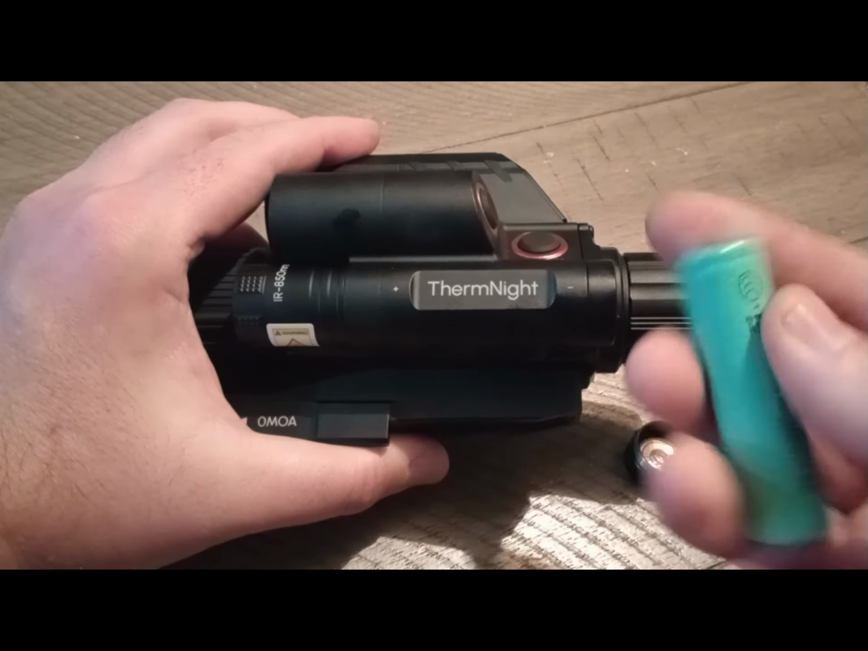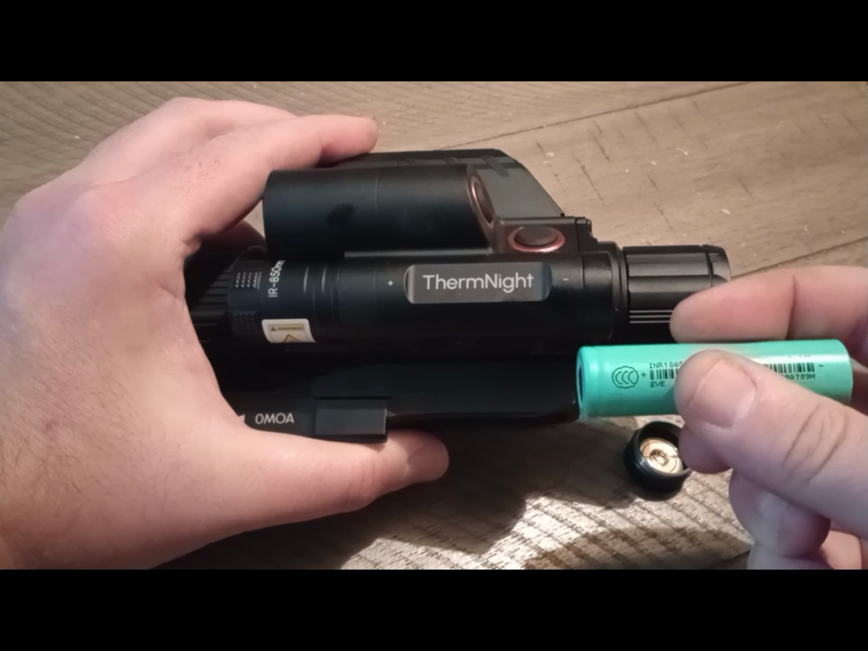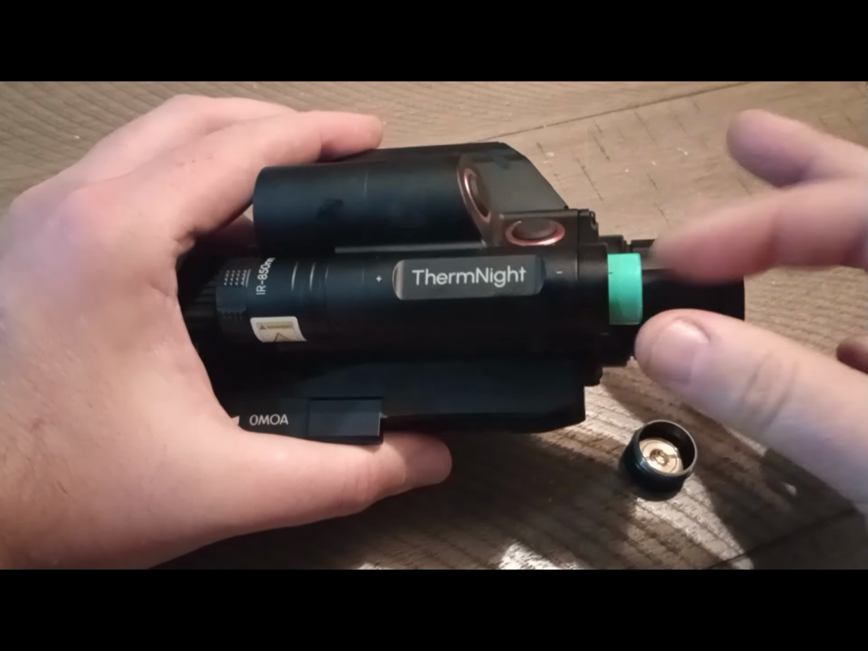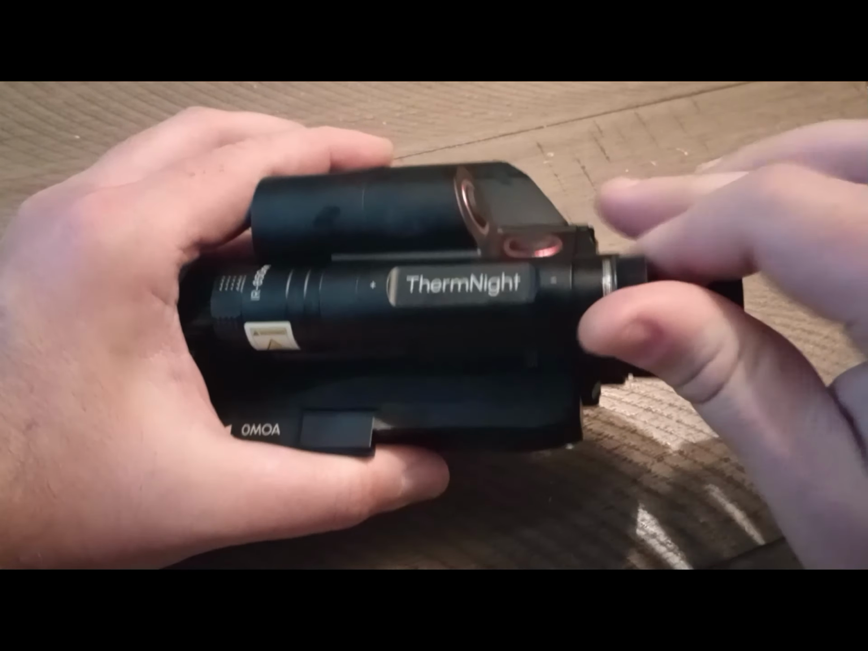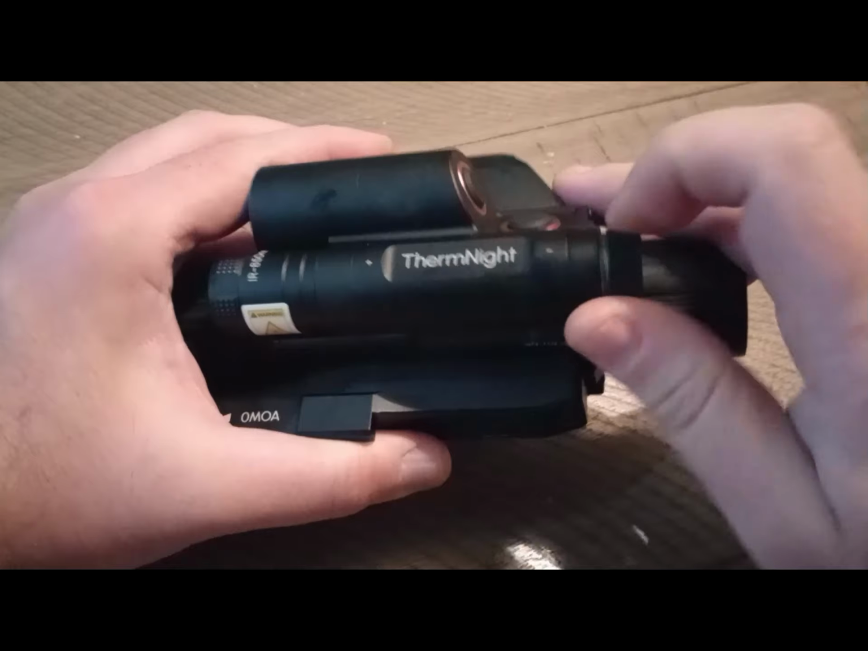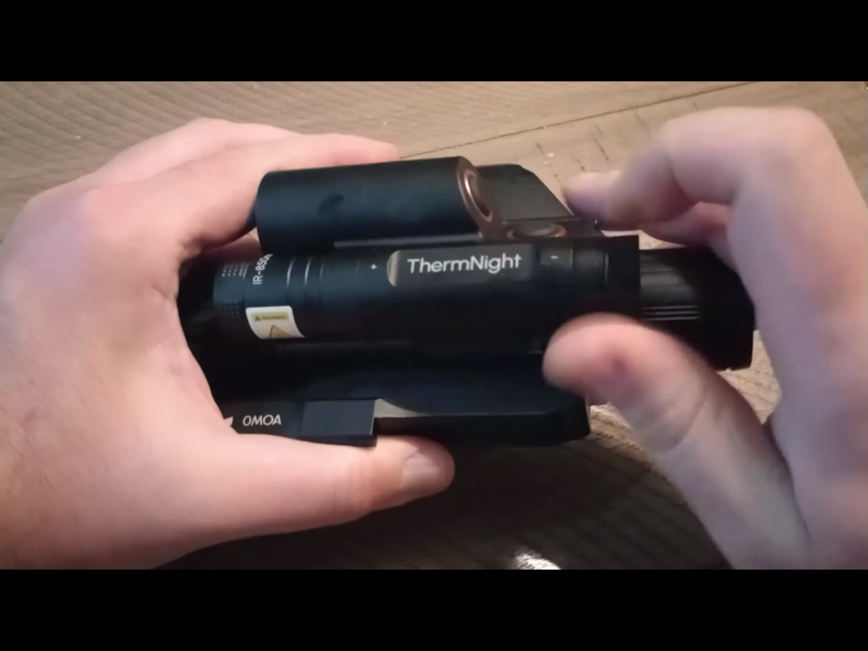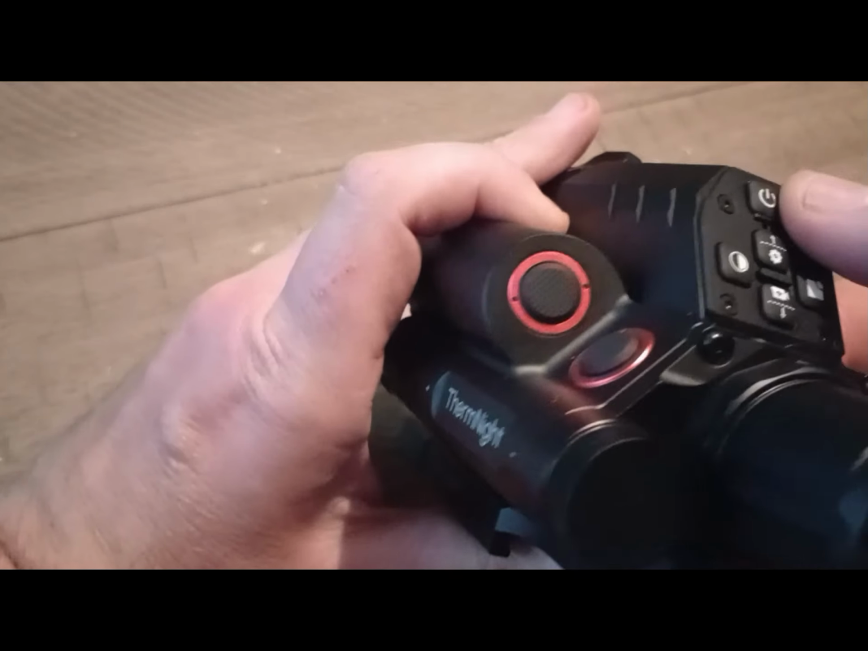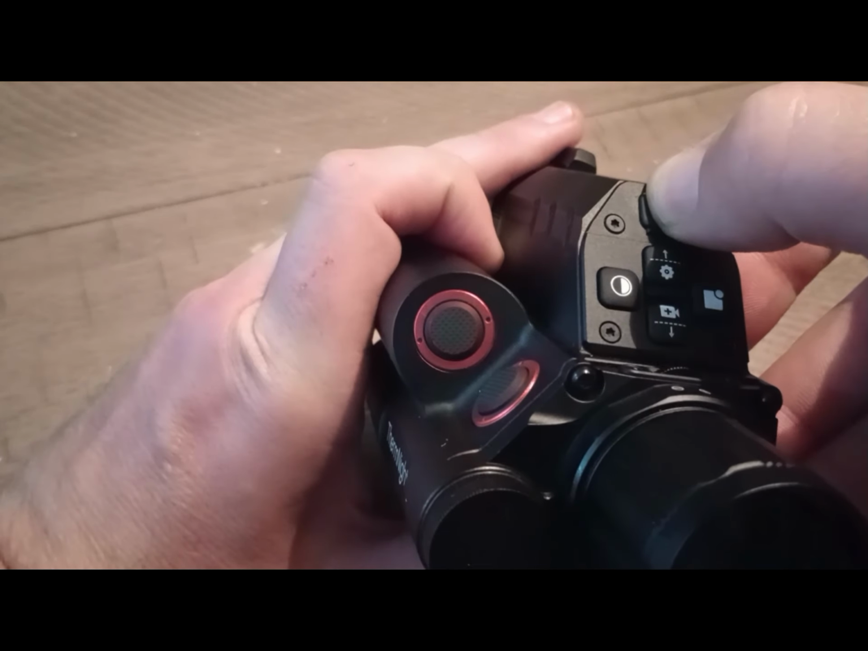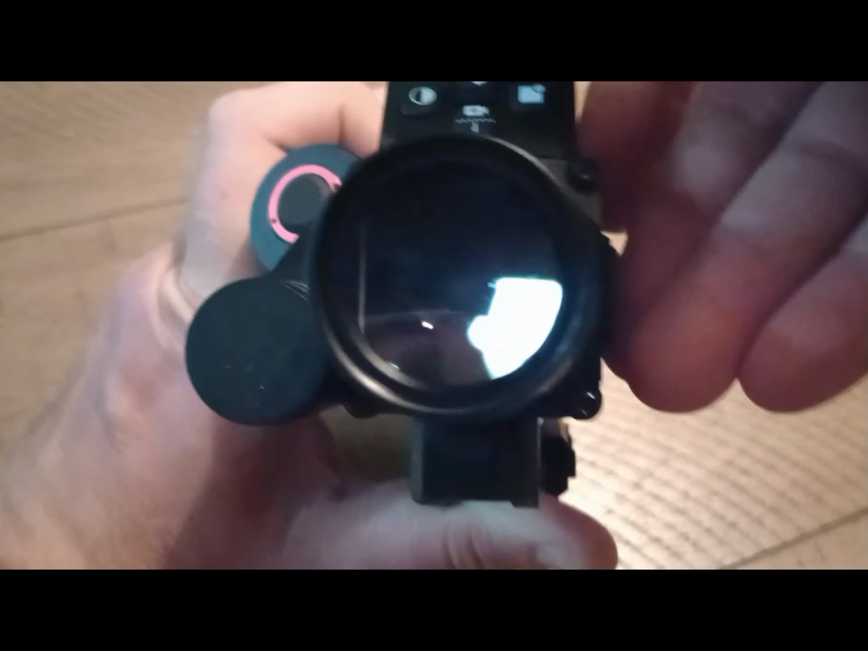It only takes one battery. Screw the cap back on. Hold down the power button till the unit comes on and you're ready to go.